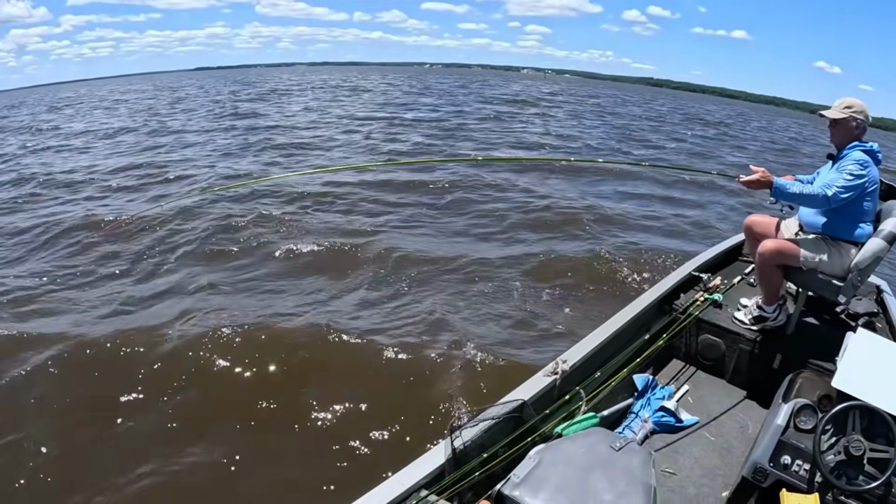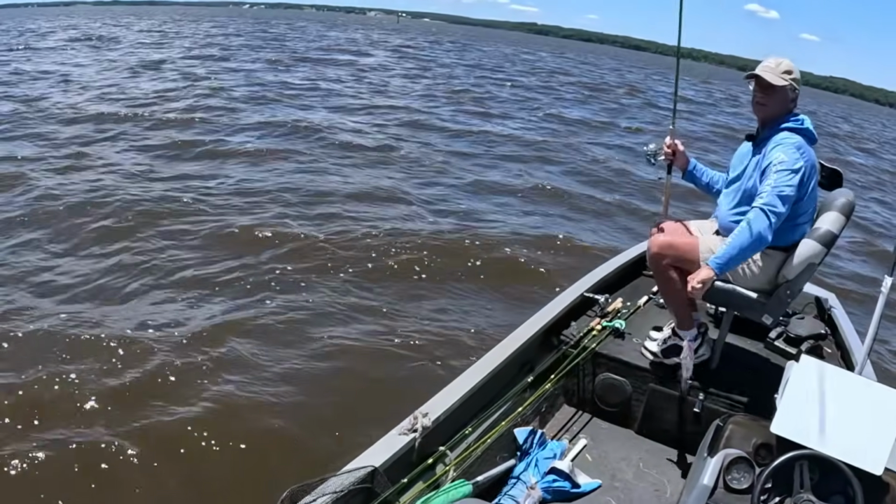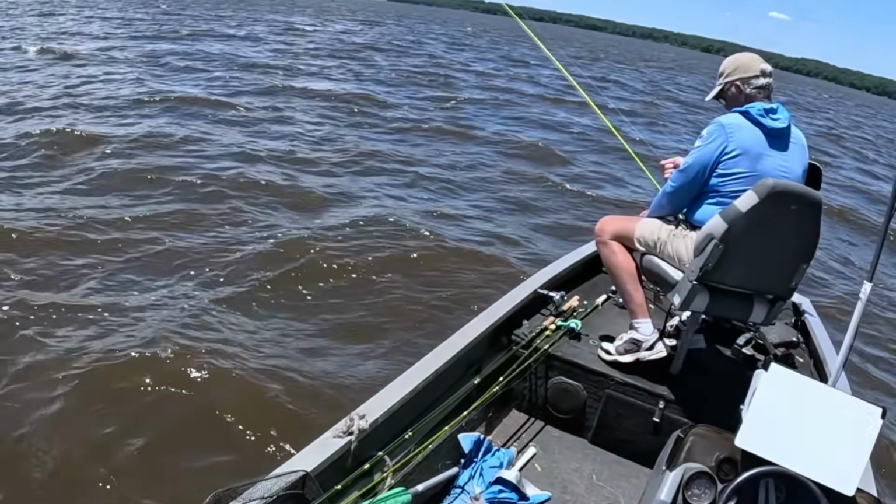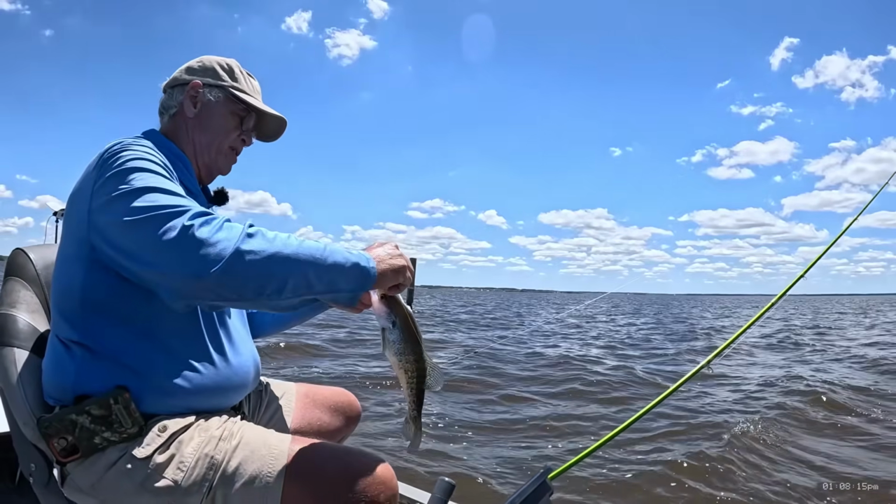Jig hanging out of his mouth. Gotta get him in the boat. See if we can get him in the boat. Come on in there, boy. Good Lord, the size of that thing. Look at the size of that dang fish. Man, oh man. We have caught some big ones today.